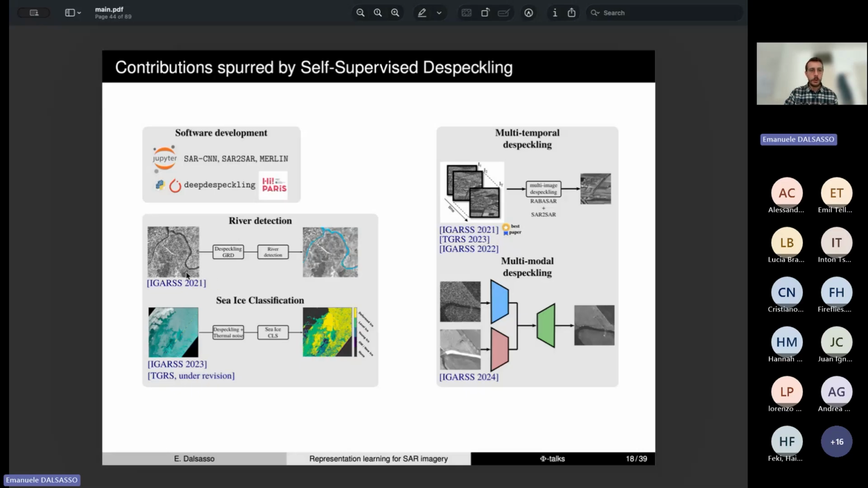Then we have also used despeckling as a pre-processing step that shows that it improves the performance of downstream tasks. And we have tested it on river segmentation and also on scene classification.